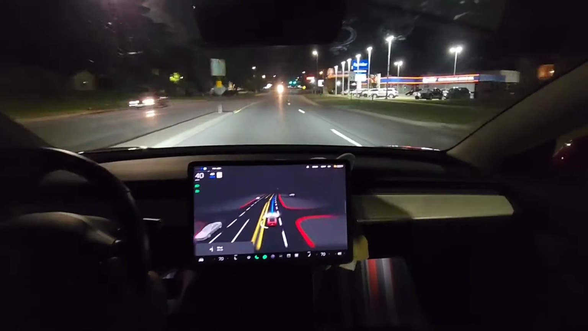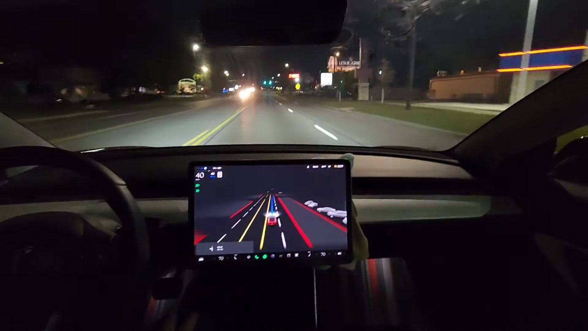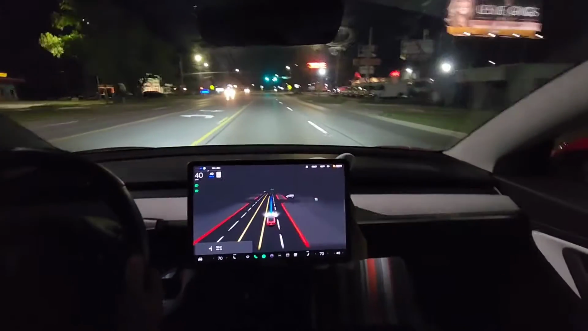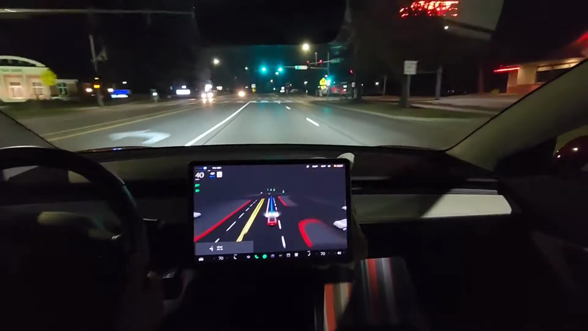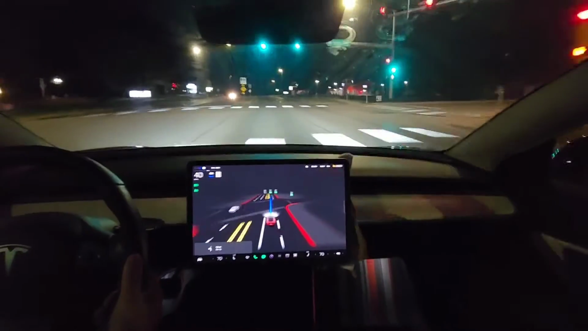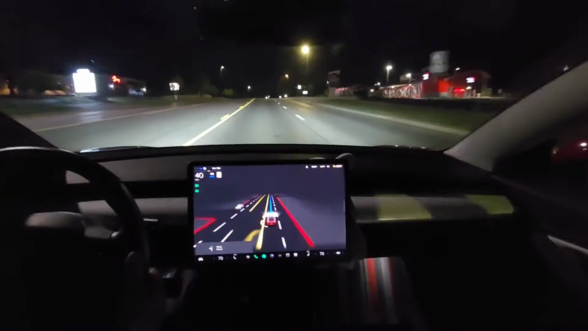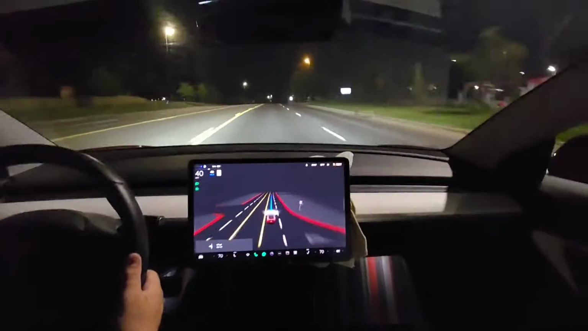Again, my left hand is on the steering wheel. You can't see it. I just often have to set my right hand here, or I'll go switch hands. Nice thing at night is there's not a lot of traffic, so I can let it do its weirdness and not bother other cars.